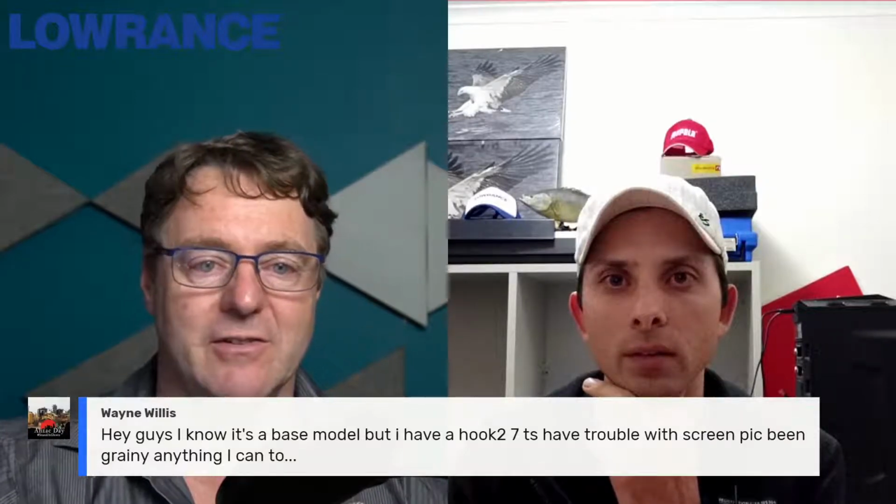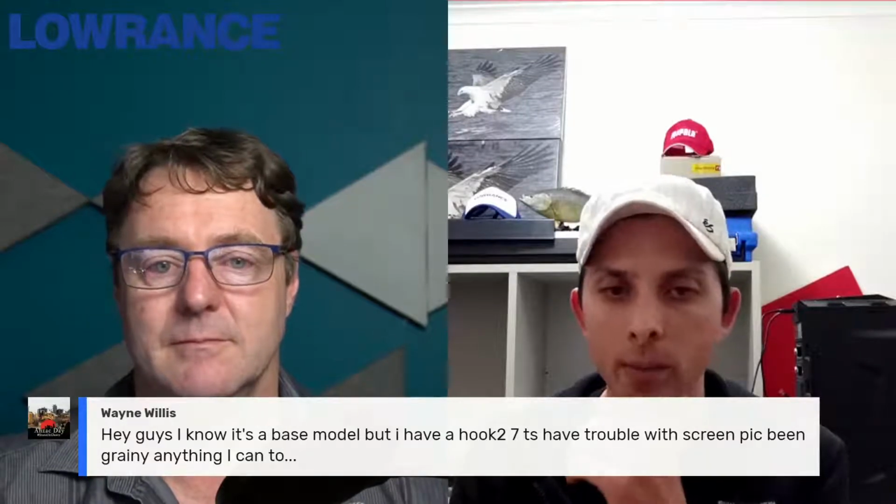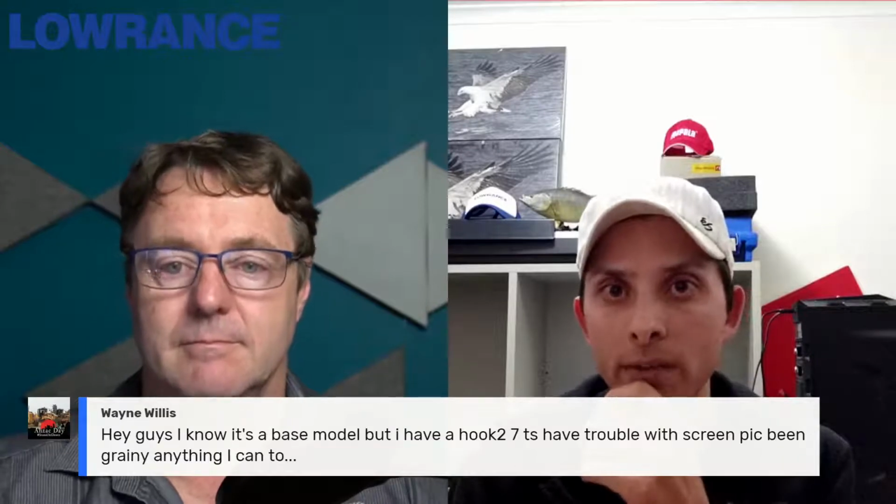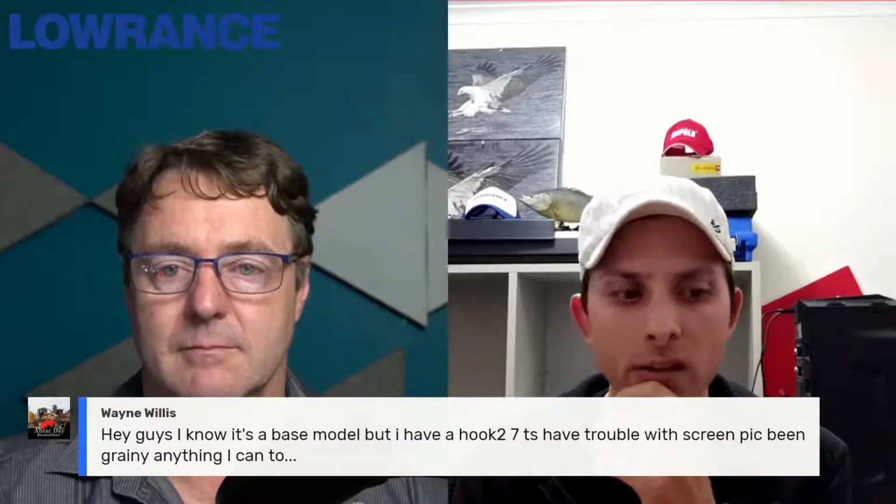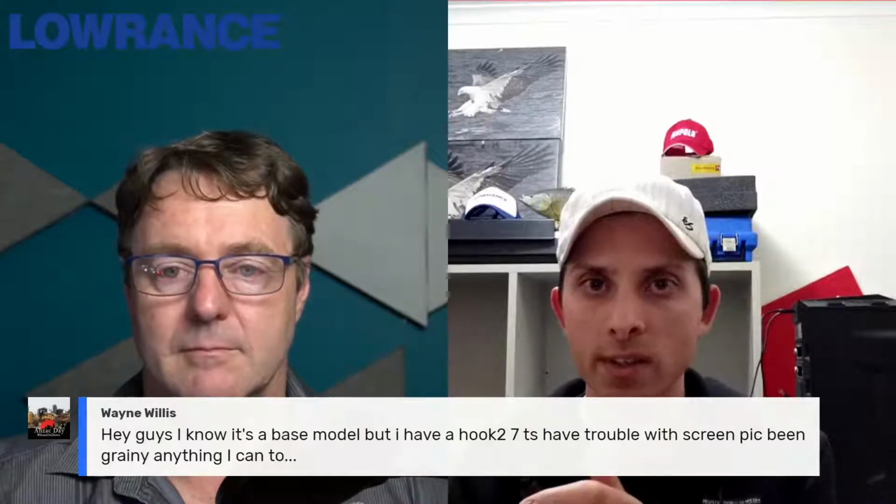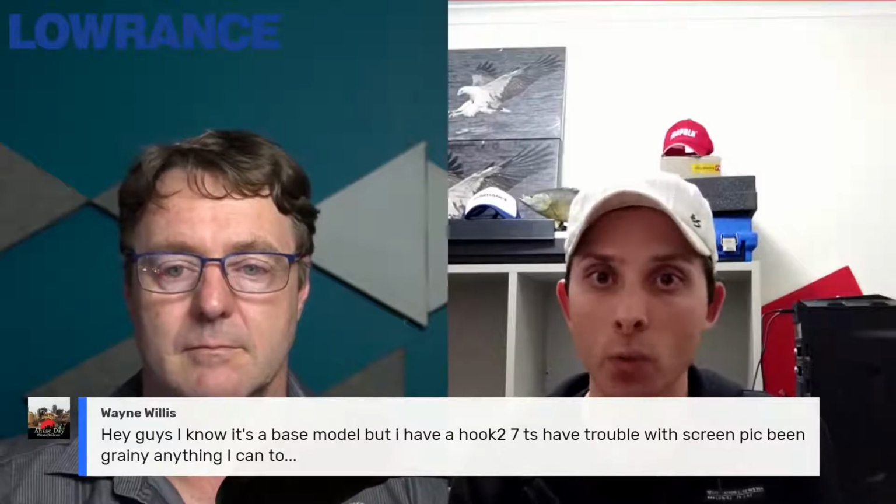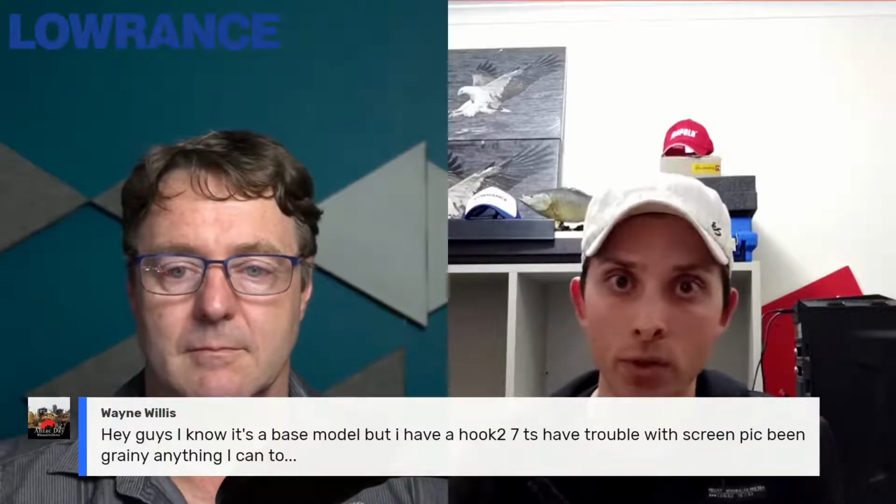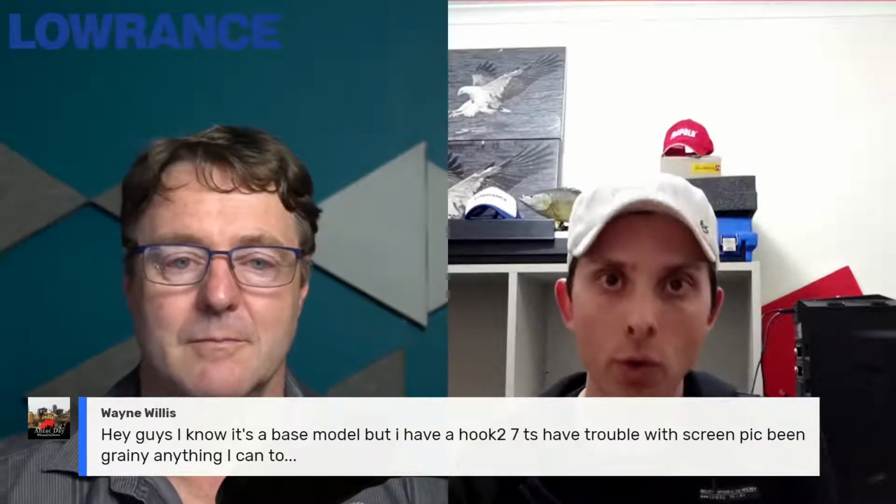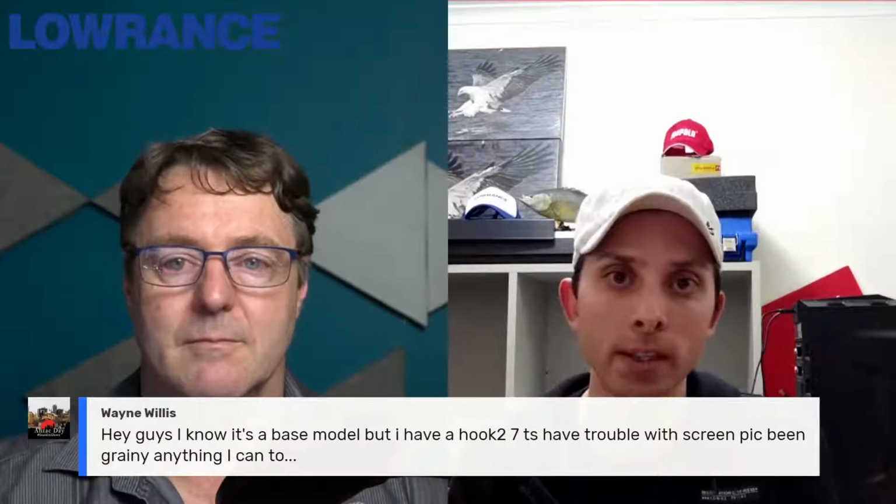What can we do about graininess of our image? Well, that particular sounder was obviously superseded by the Hook Reveals, so I haven't used that particular model. But if it is grainy, I guess it really depends on if it's grainy because of the transducer itself, or because you've got a lot of clutter in the water. If you're fishing a river that has a lot of inflow, for example, with twigs and algae and all that sort of stuff moving through, it can look grainy because of the sensitivity, and that's when you would adjust your sensitivity accordingly for that application.